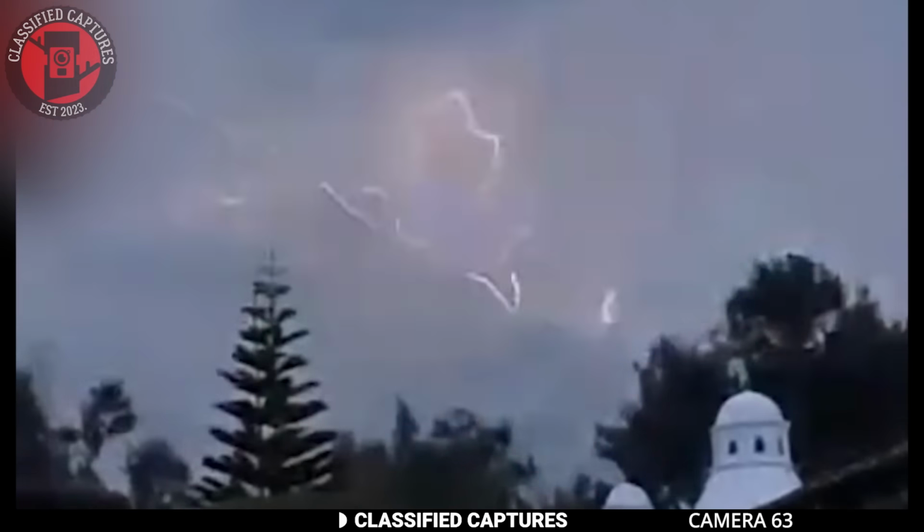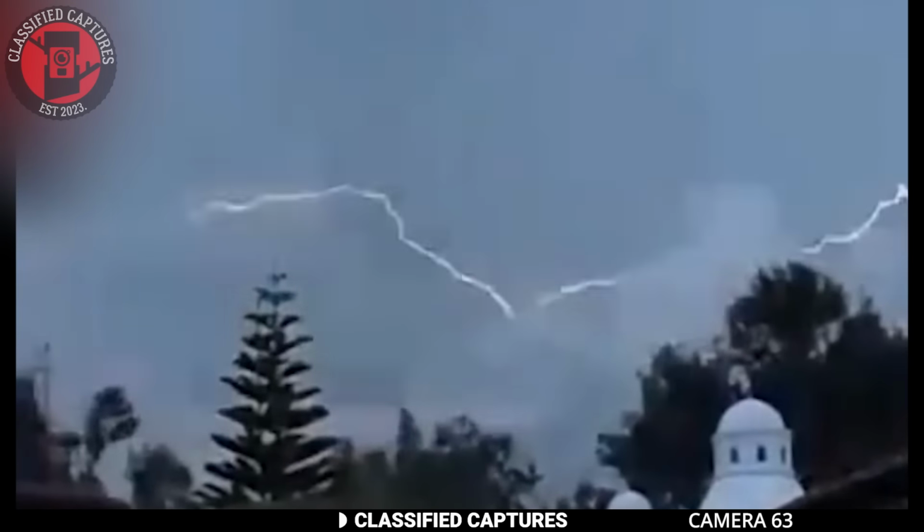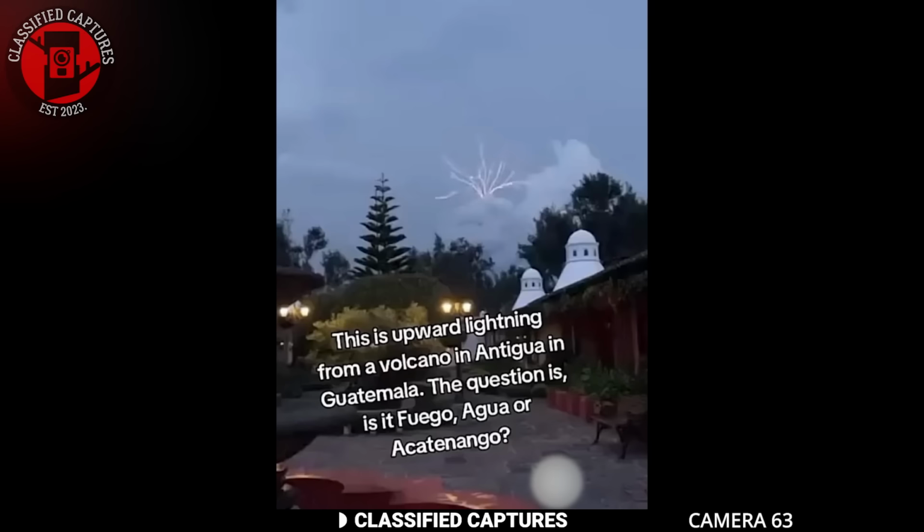What do you think? Could these orbs have something to do with the strange lightning display, or is it a natural phenomenon we've yet to fully understand?